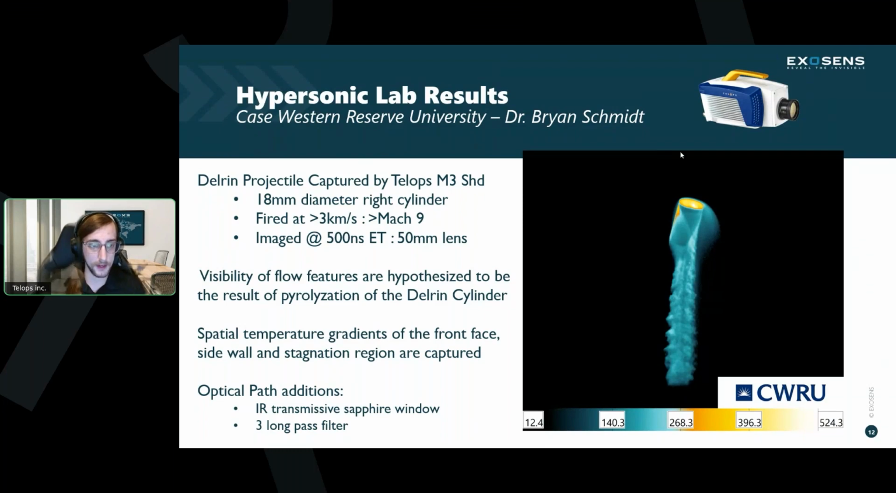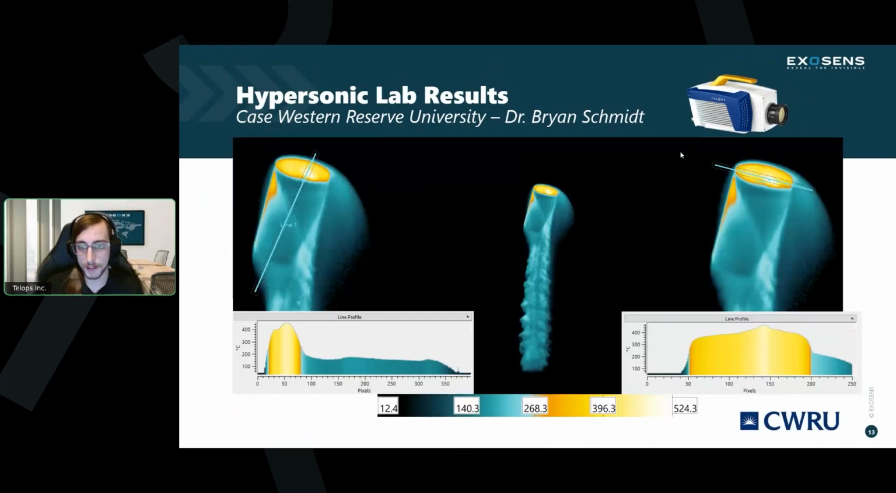This IR camera and this technology and this ability to see these low signal levels in this stop motion fashion are truly amazing. We're still learning about all that it can do. So here's a little bit more of a breakdown on the temperature gradient information. This is all stuff that you can do right in our software after this data is collected. These are just line profiles of radiometric temperature.